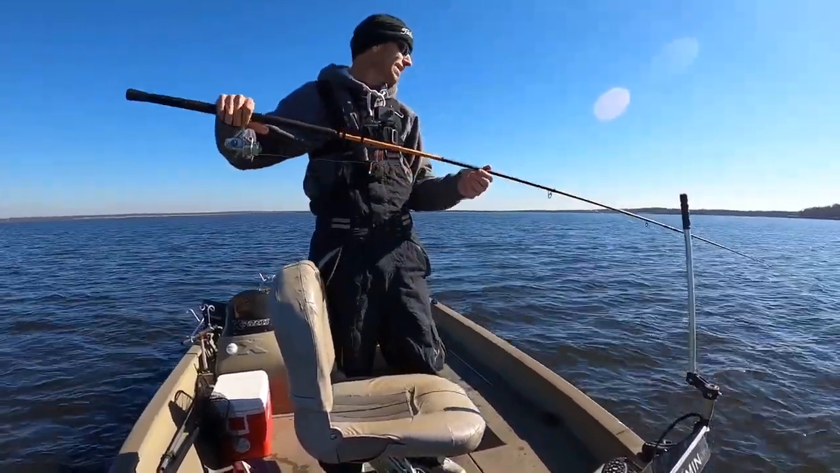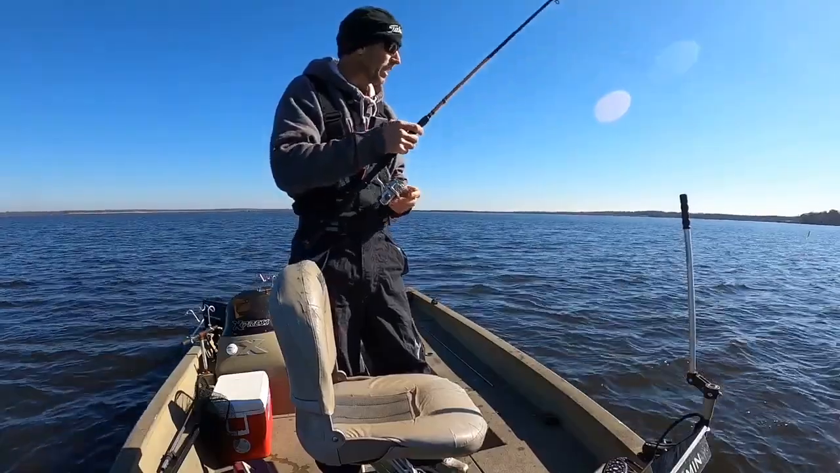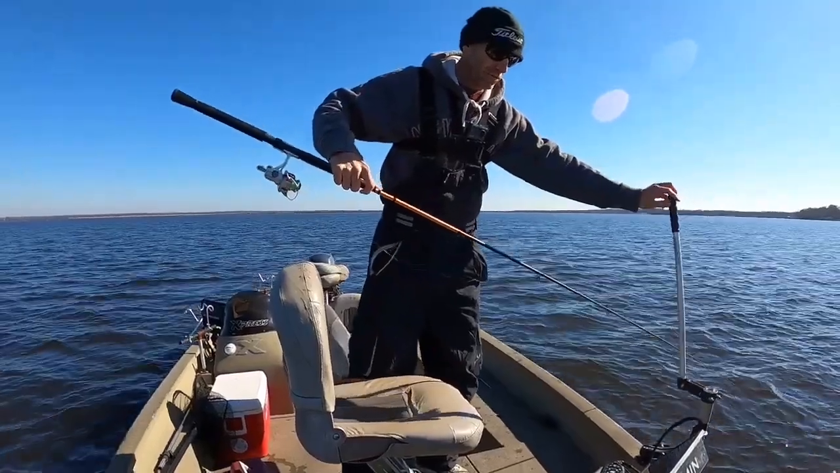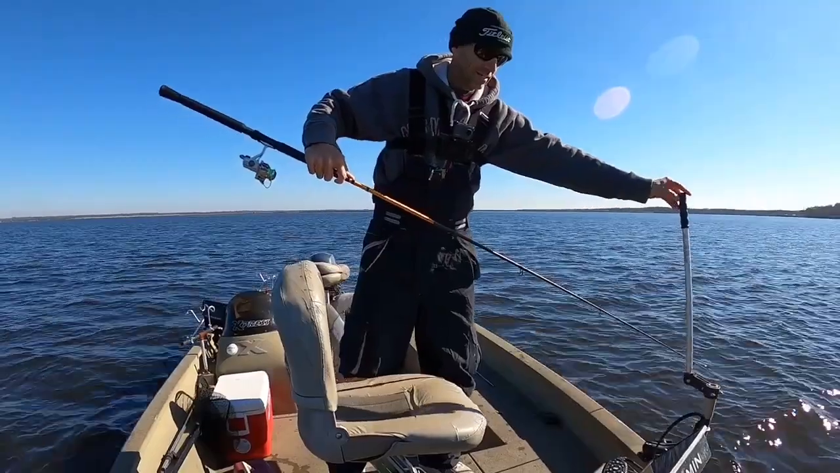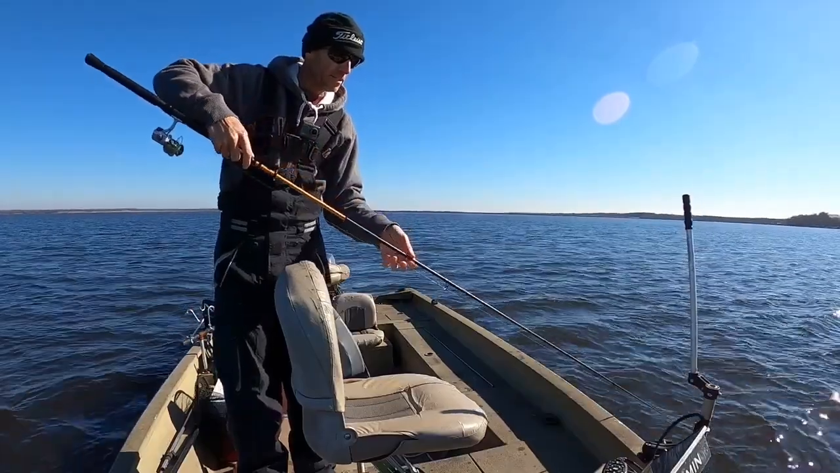I'm using the back end right this minute. I'm using the back side of that transducer. Those fish are under the bow. I've got this thing facing forward, but I'm using the back side of it.